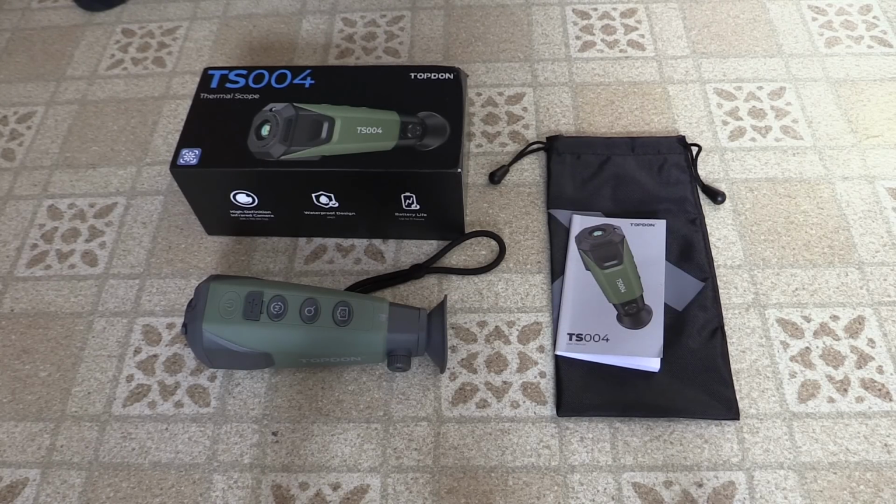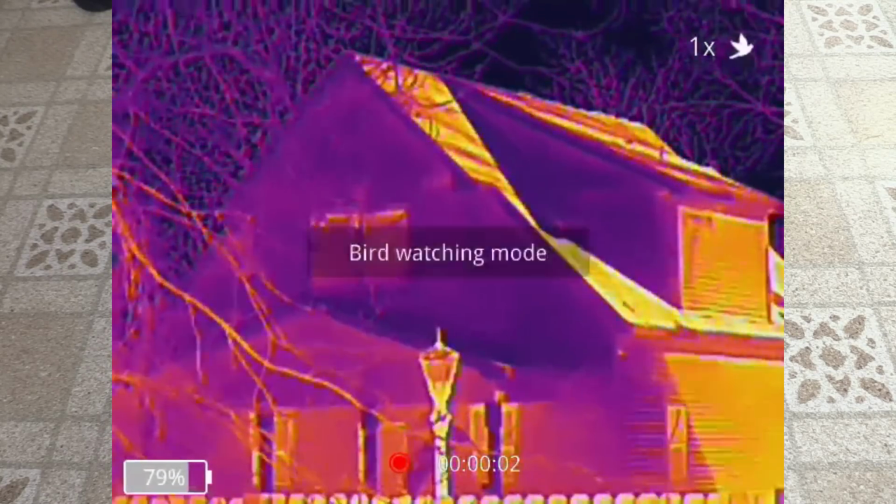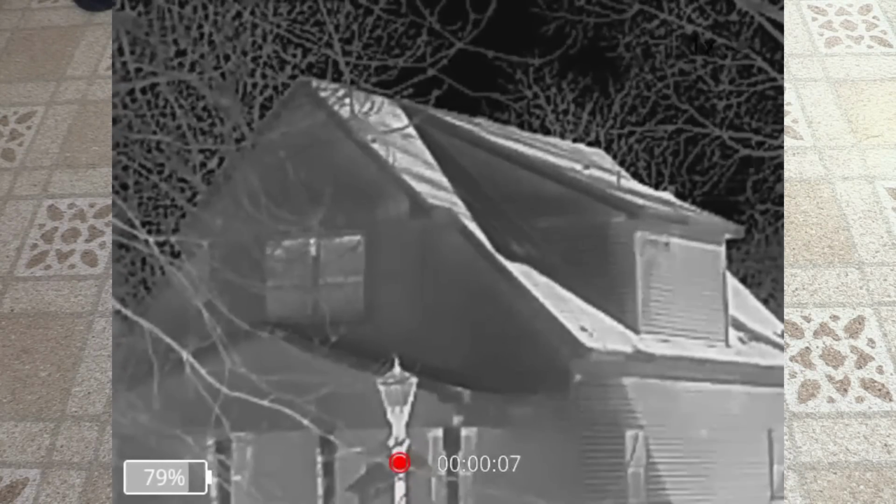So overall, I think it's a decent product. I think it's pretty cool as a long-range thermal spotting scope, and I'm definitely going to keep this one around and use it for some other stuff in the future.